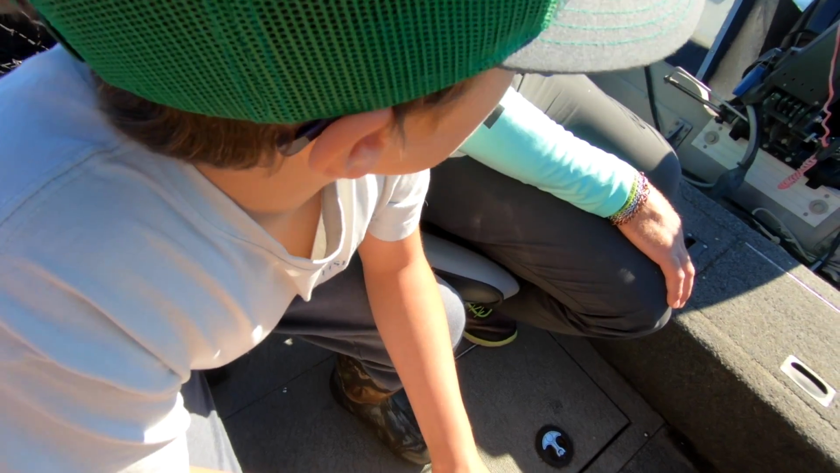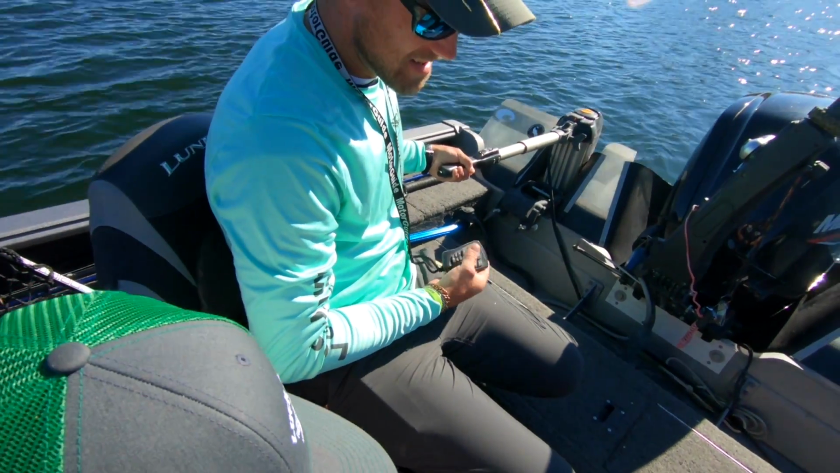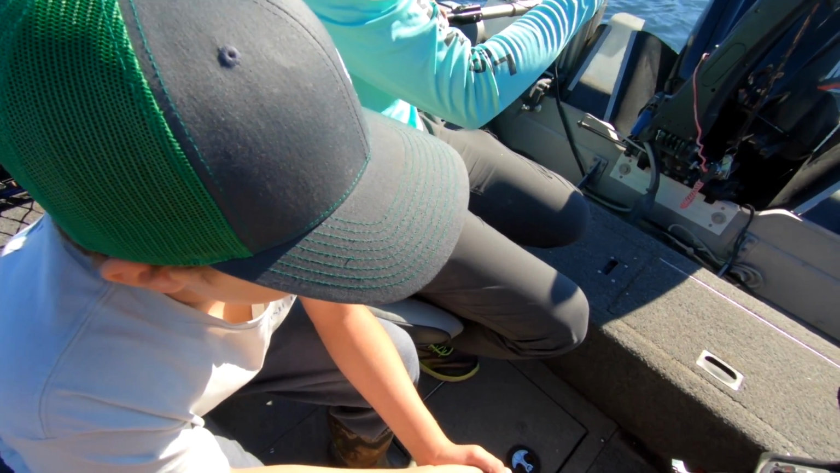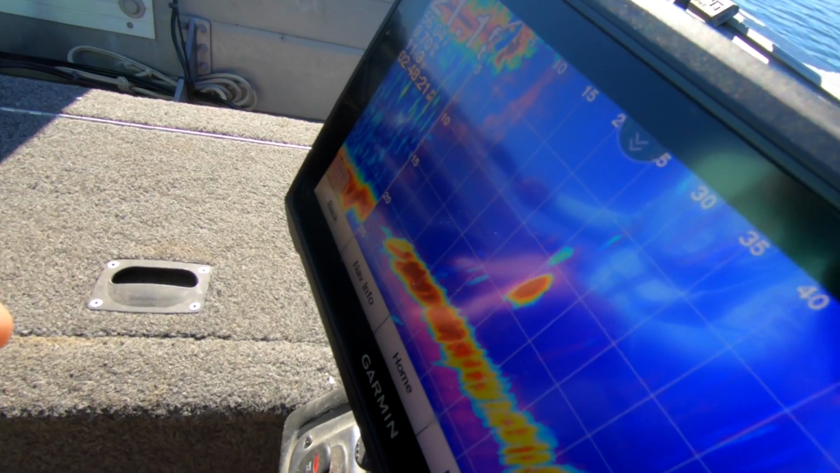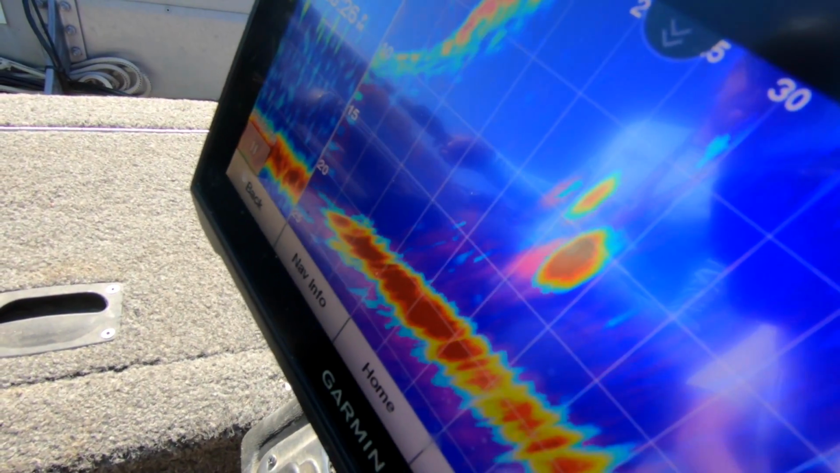Is he on it? Oh, still there. This might be the same muskie following a different minnow. Oh no. Yeah, because he's still on this one. Wow. So there are 2 muskies right here. Yep, there's the weight, the sucker, there's the muskie. Oh, wait.